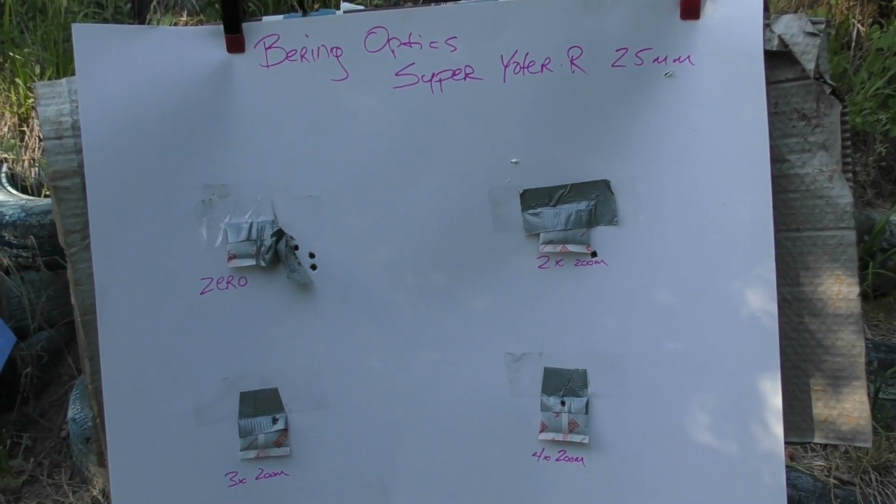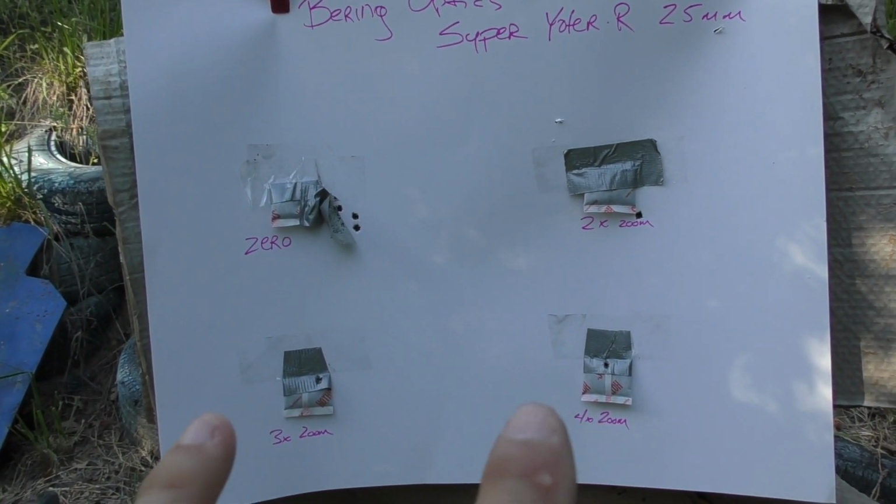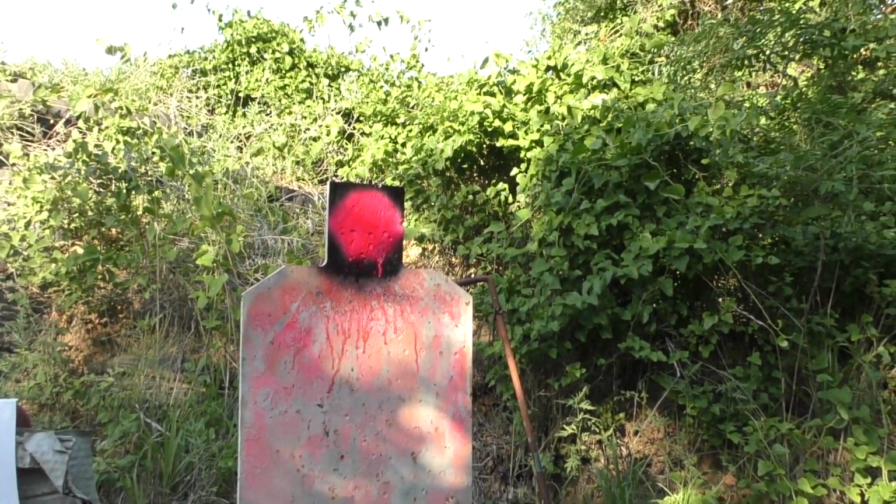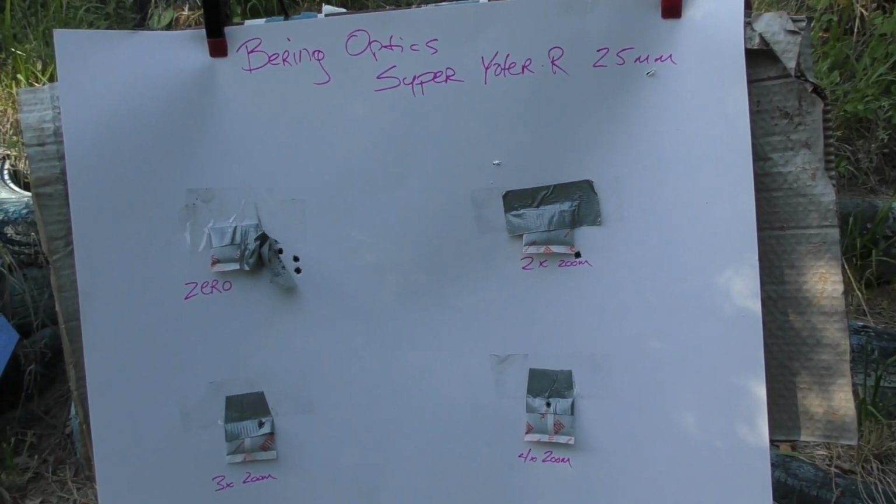If anything, I might move the value over 1 just to bring everything that's edging to the right more towards center. I've got room to work with here on the left, and then I will take a verification shot on this steel silhouette for the head. If I can hit the head, I can go hunt. All right, here we go.